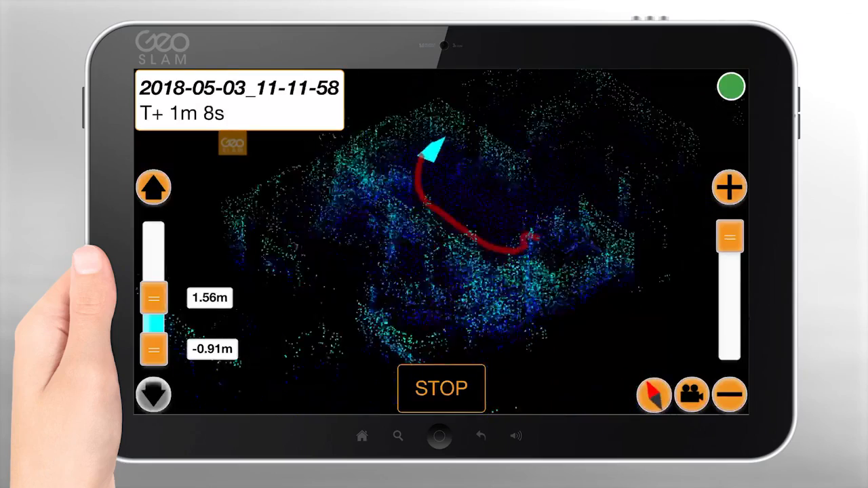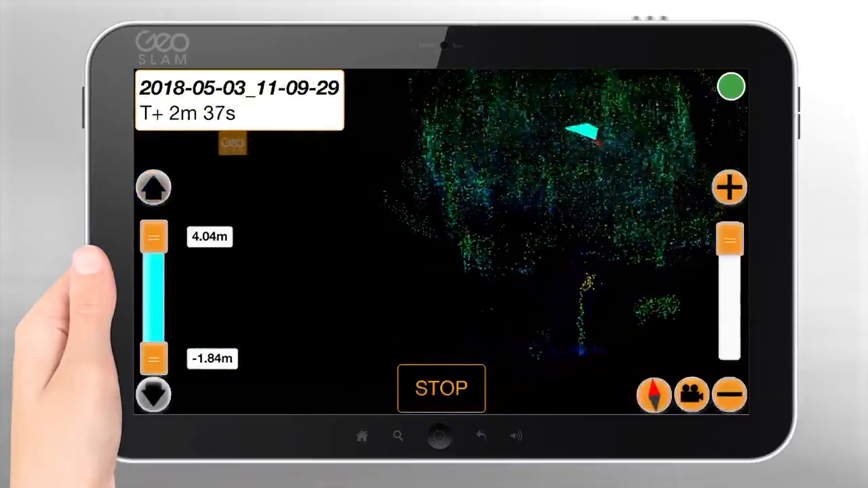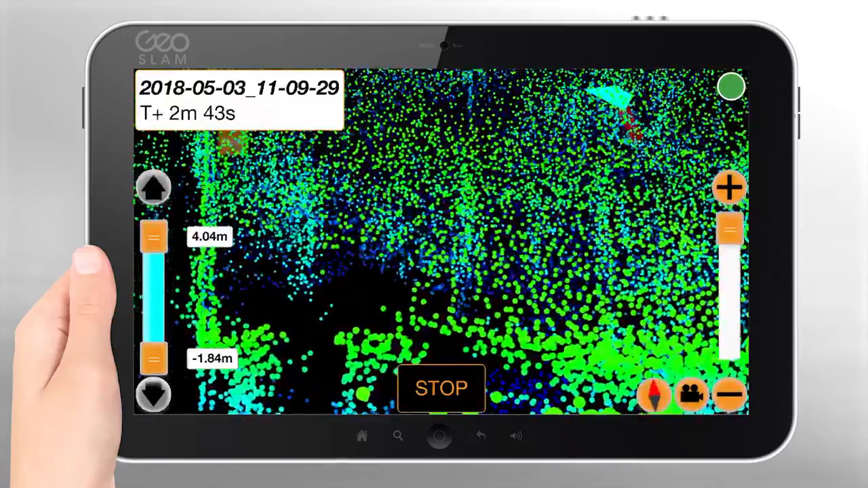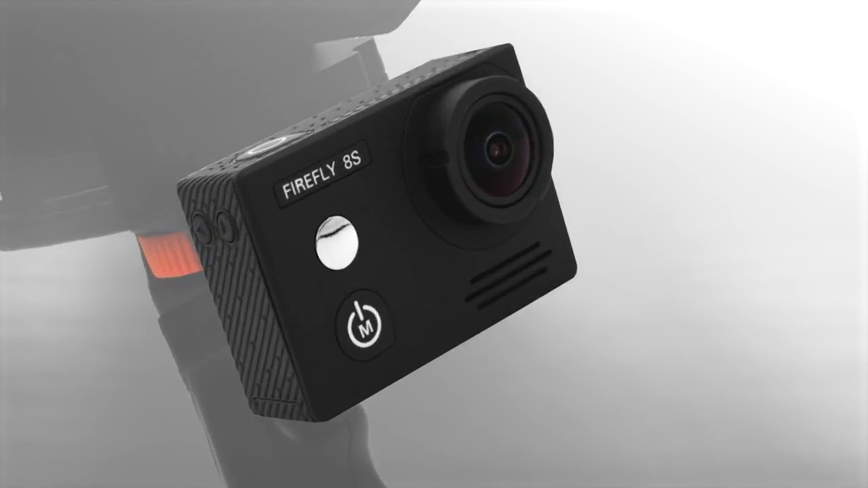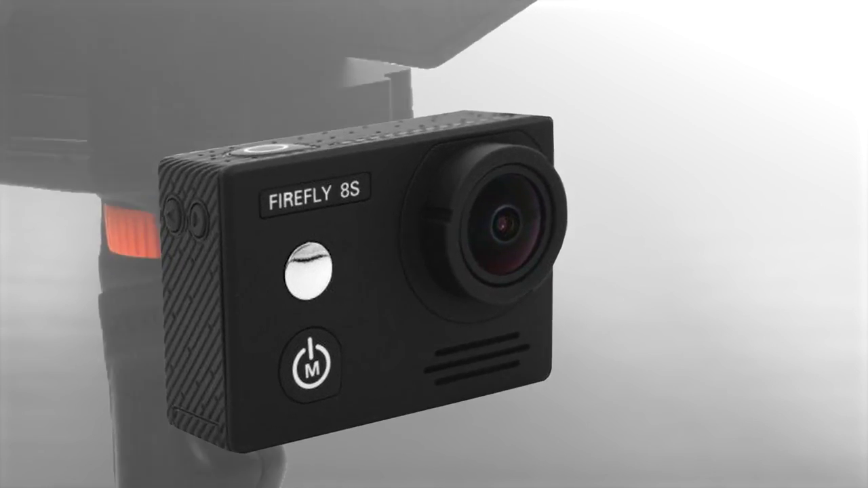In the upper left corner, you can see the duration of the scan. This helps the surveyor manage scan time and data size. To control details, you can zoom in and out of the point cloud. The point cloud can be viewed in 2D or 3D immediately after acquisition. ZEB-CAM is an additional accessory for the ZEB-REVO that adds vision and context to your 3D data.